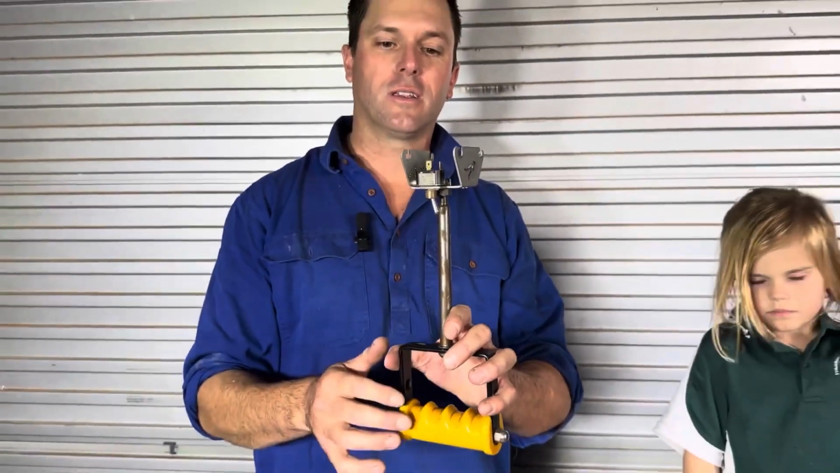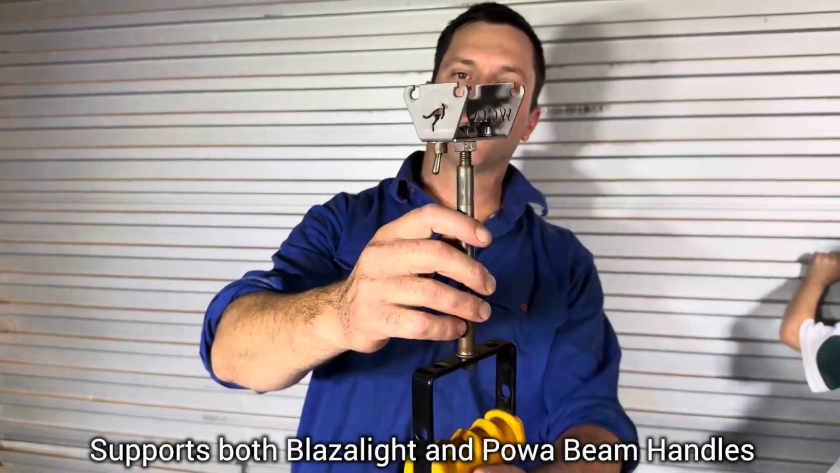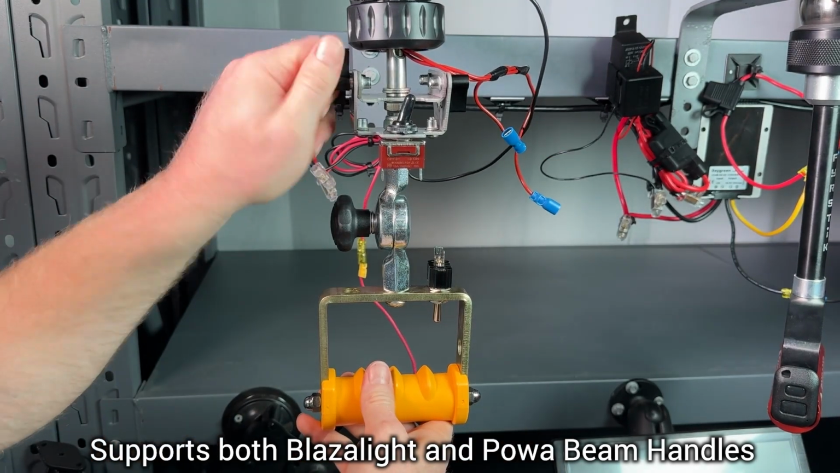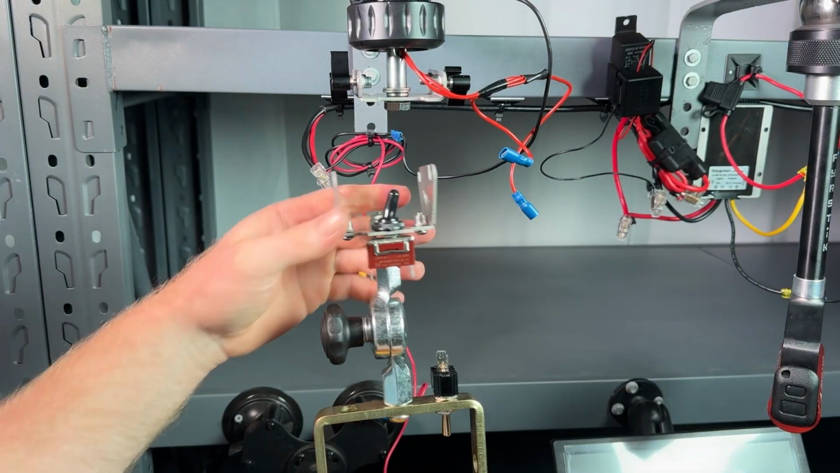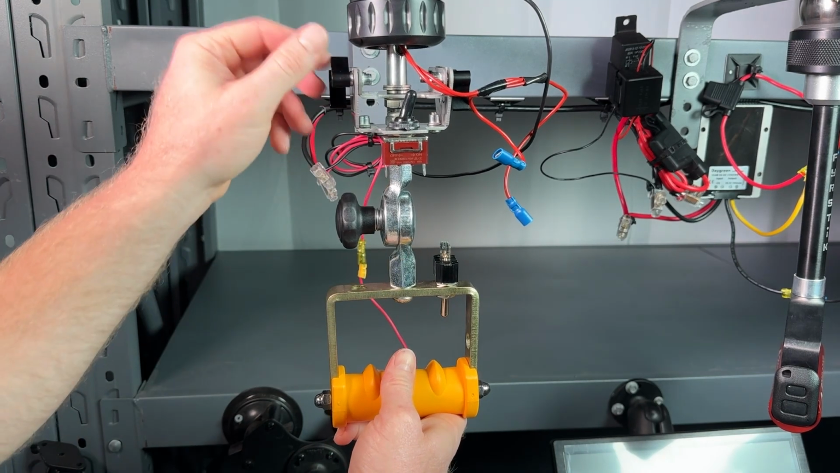WGIA hasn't stopped there though. You can also get quick releases for your blazer light handle, which allows you to remove your handle easily from inside the cab. Once again, add some Deutsch connectors and you'll be able to remove your light and handle very quickly, keeping the missus and the police off your back.